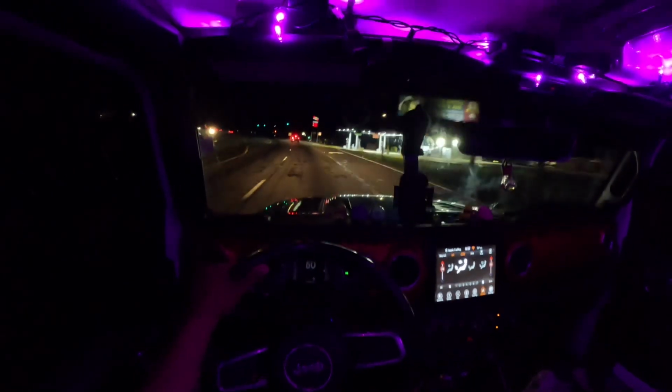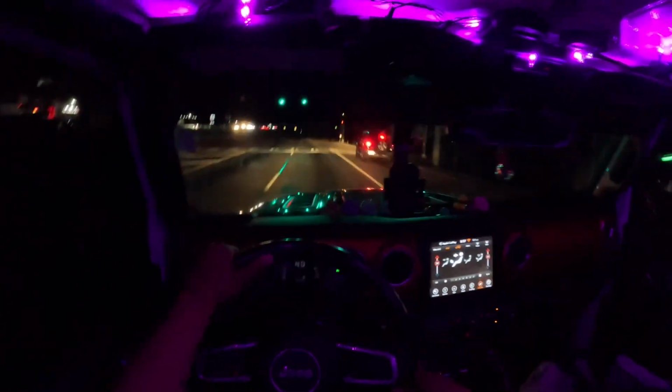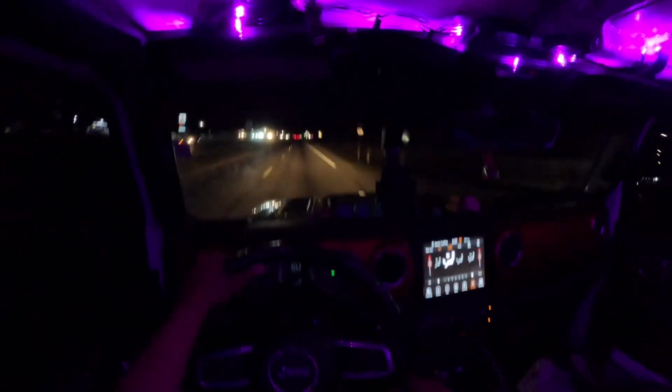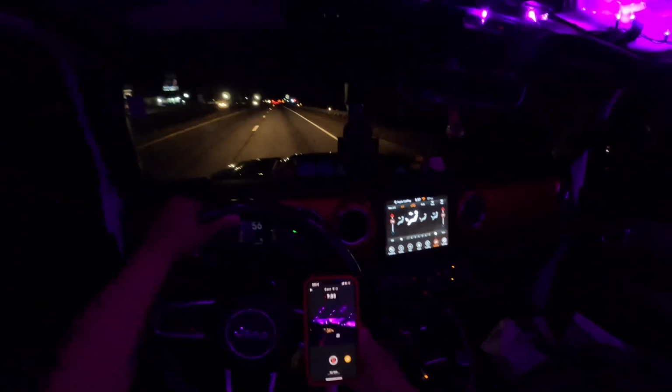Yeah, so I didn't get a good charge on my GoPro because I literally just bought it. I haven't even been home and sat down yet. I've been charging it in the car, but this battery is dropping extremely quick.